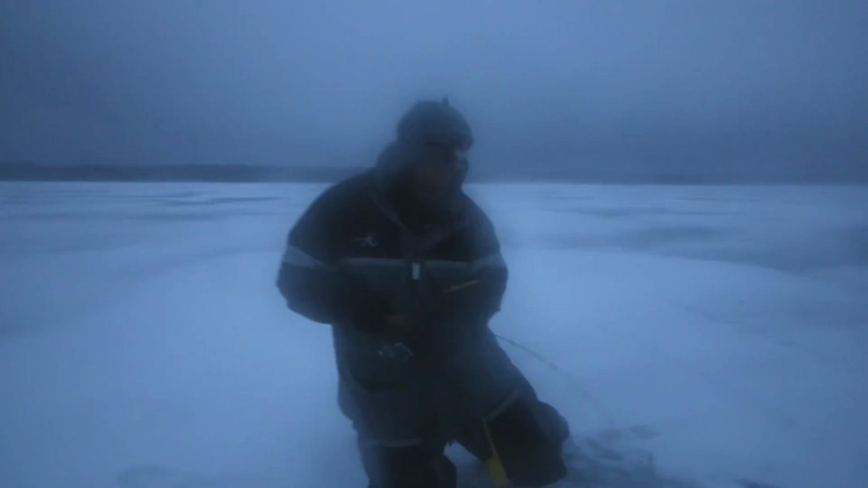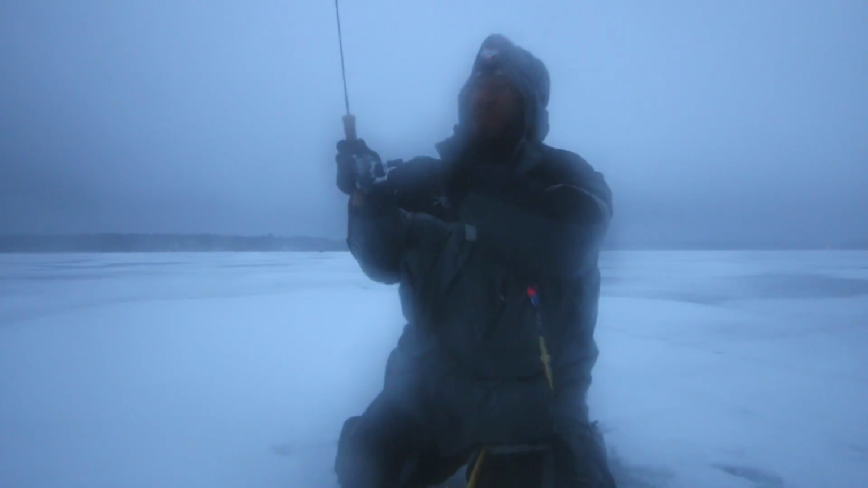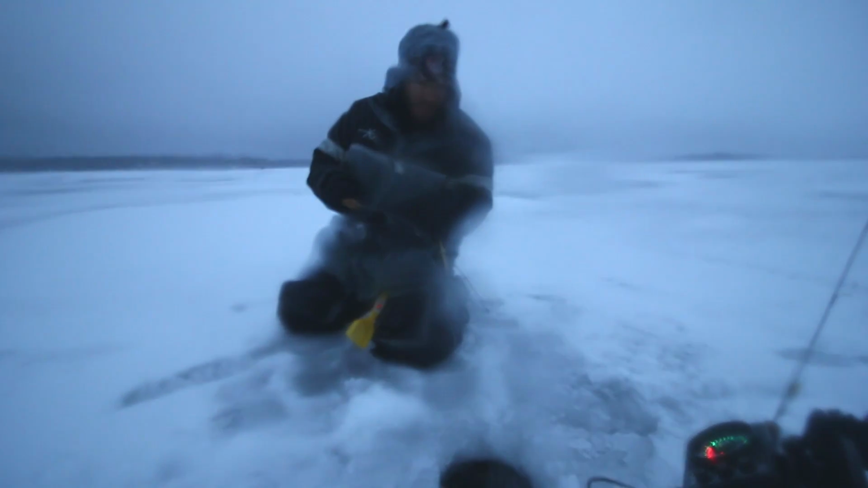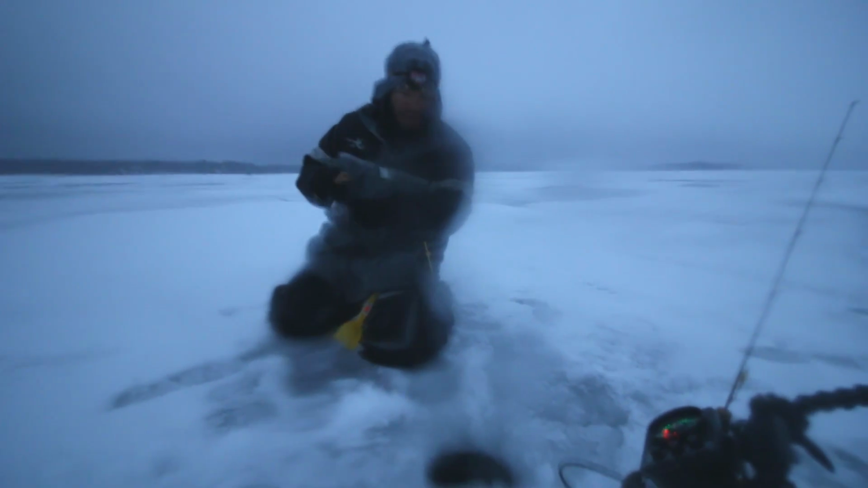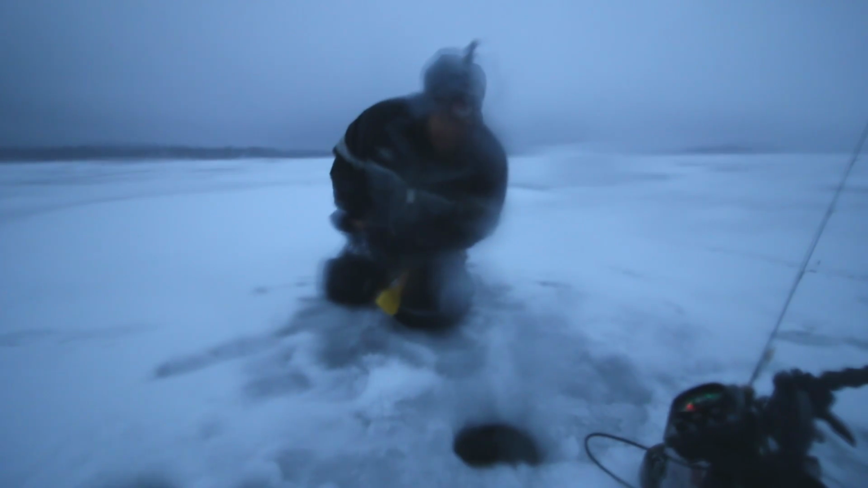Feels like a nice fish. Hopefully it's Willie Walleye. What we got going on here? It is still raining out. Rain and gale force winds. January something. And we are jigging walleyes, hopefully, up in Hayward. Crazy, crazy January weather.